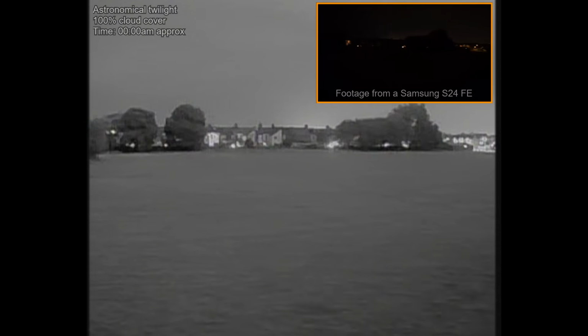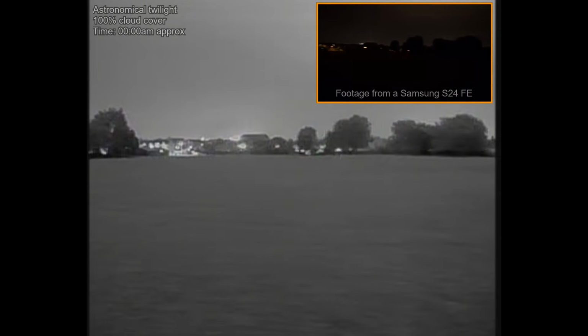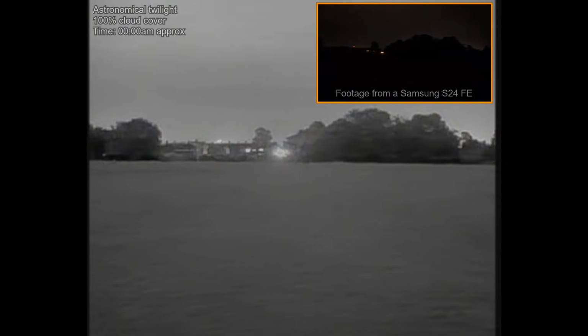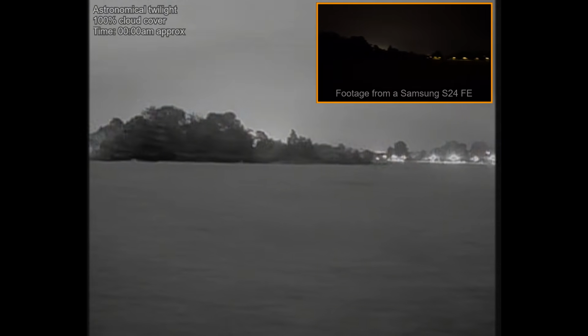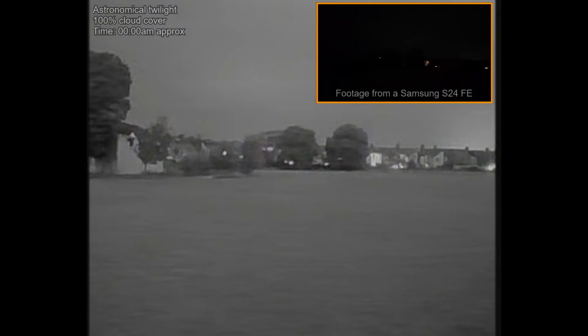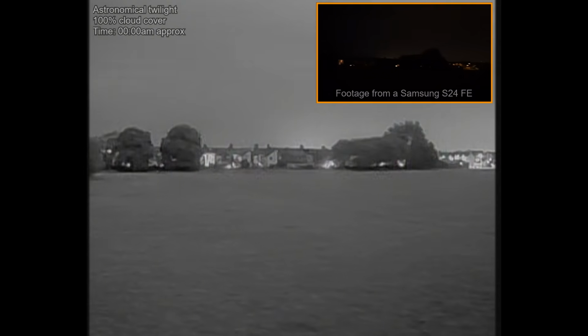This was recorded, I think, pretty much at midnight. I went to a big park, which is right in the middle of the city. There's no illumination in the park itself, although all around the park, obviously, you've got buildings like houses and things. So there was distant illumination coming into the park. And again, it was an overcast night, quite a low cloud, so the city's lights were reflecting off the clouds back down to the ground. And as you can see, you could see absolutely everything absolutely fine.